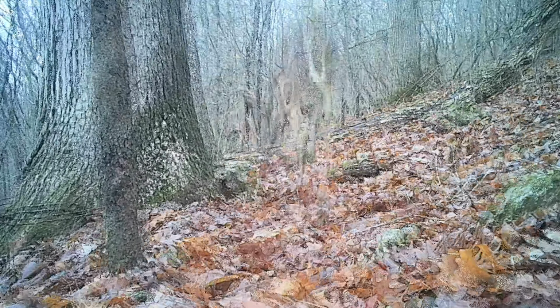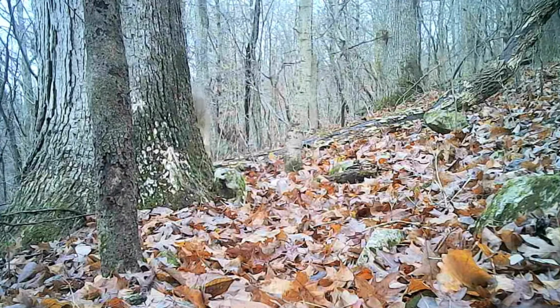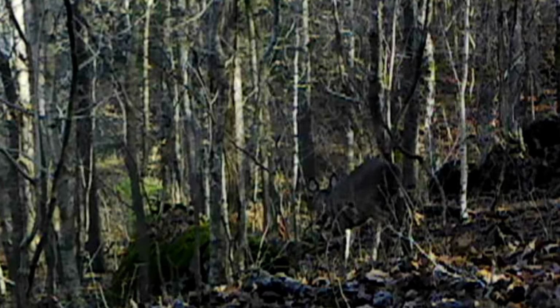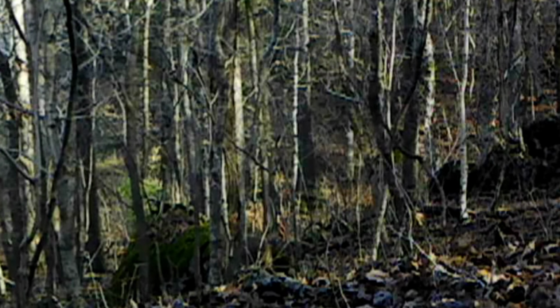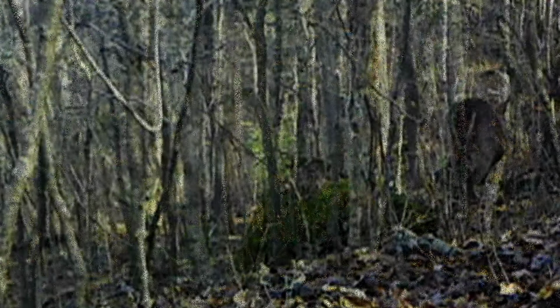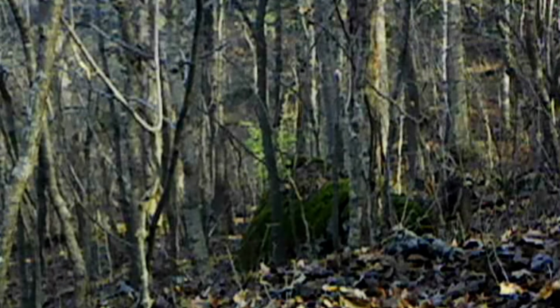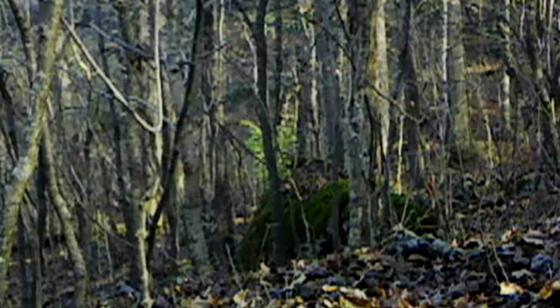But the old bucks, they don't give up. They make sure. And they're running everywhere, but they've slowed down really. This is just the downward leg. You can see him. He's still chasing them does though. Ain't that beautiful?